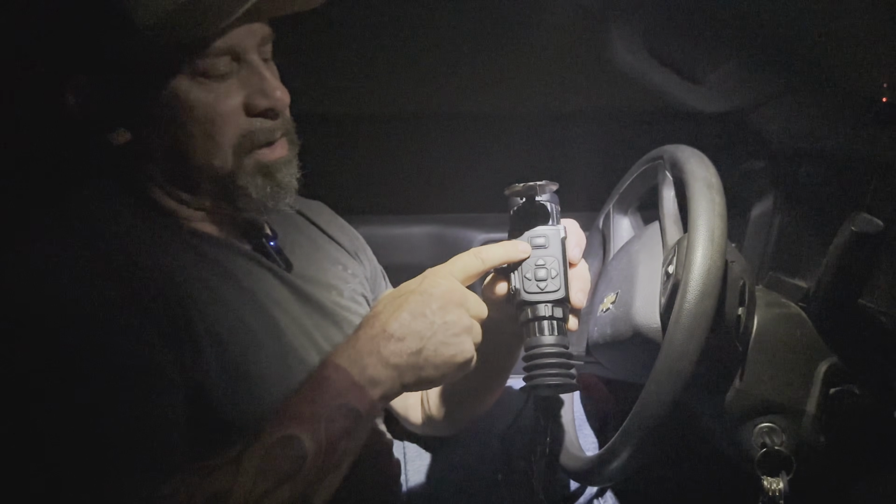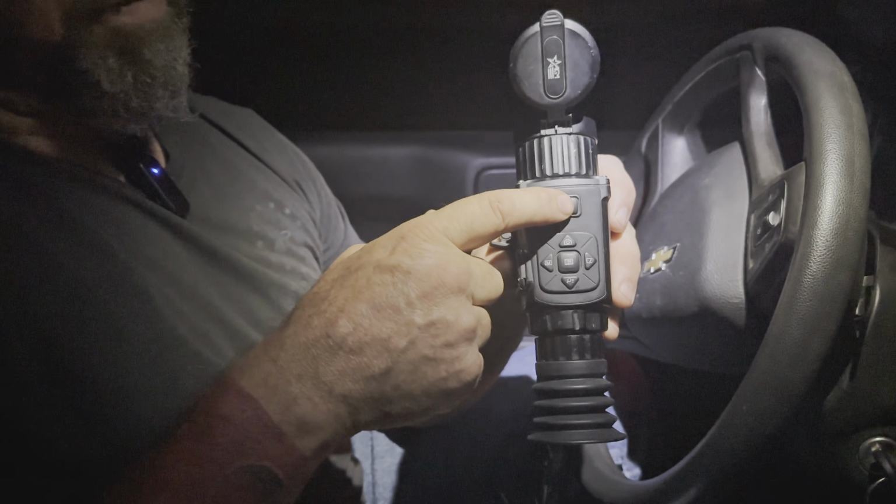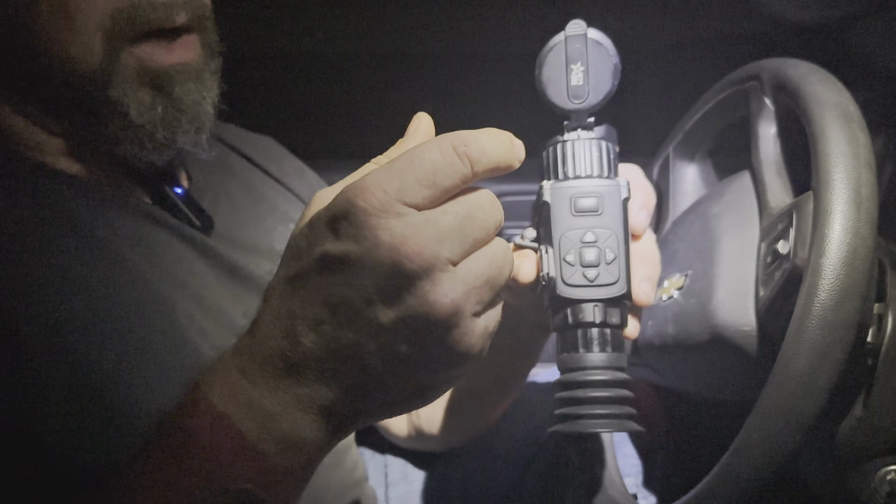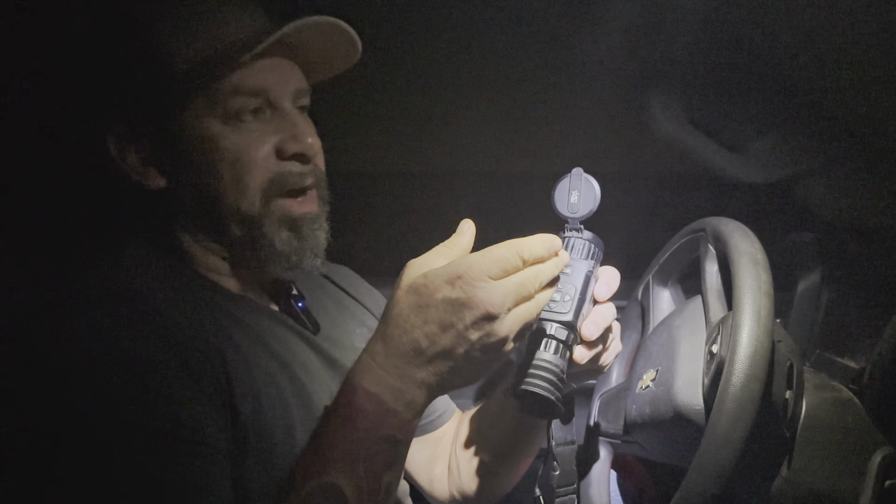Okay, your power button is the furthest one away from you, which is right here, and you're just going to hold that for 5 seconds and it's going to power up. In order to connect this to the AGM Connect app, you must have it on airplane mode, and then you need to go to your Wi-Fi. When you turn on your Wi-Fi, it's going to search in this screen, which I'll show you when I hook this up. You're going to have a little squiggly. Okay, it can't have a line through it. You need to enable that Wi-Fi. When you enable that Wi-Fi, your phone will automatically pick it up, or iPad, or whatever you're going to use.